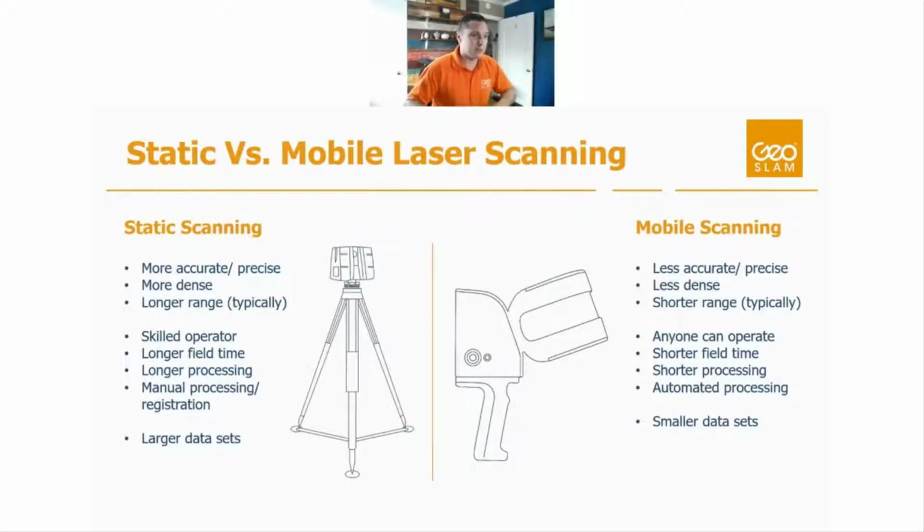That SLAM algorithm is really doing the heavy lifting. You don't necessarily need somebody who's got surveying experience, who understands these surveying principles to process this data. You're just taking a raw data set and dumping it into a processing software and letting it do the work for you. And then, depending on how you look at it, mobile scanners typically have smaller data sets, and static scanners typically have larger data sets. Again, not true across the board all the time, but in general, that is true.